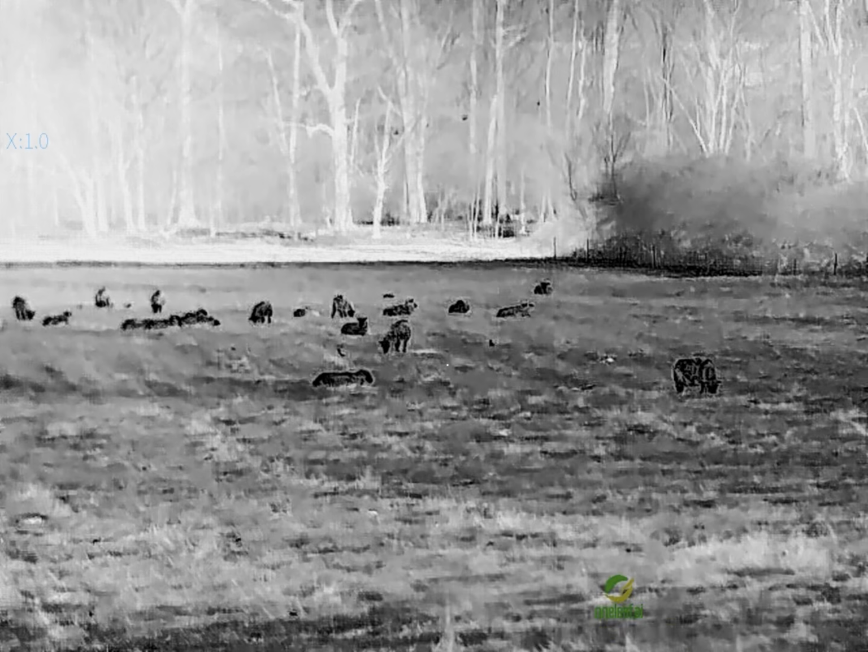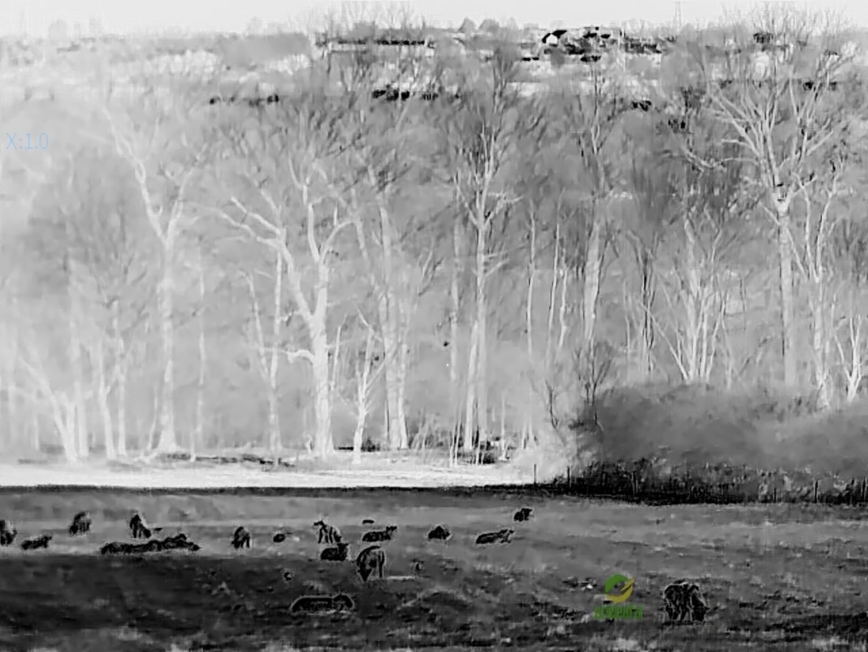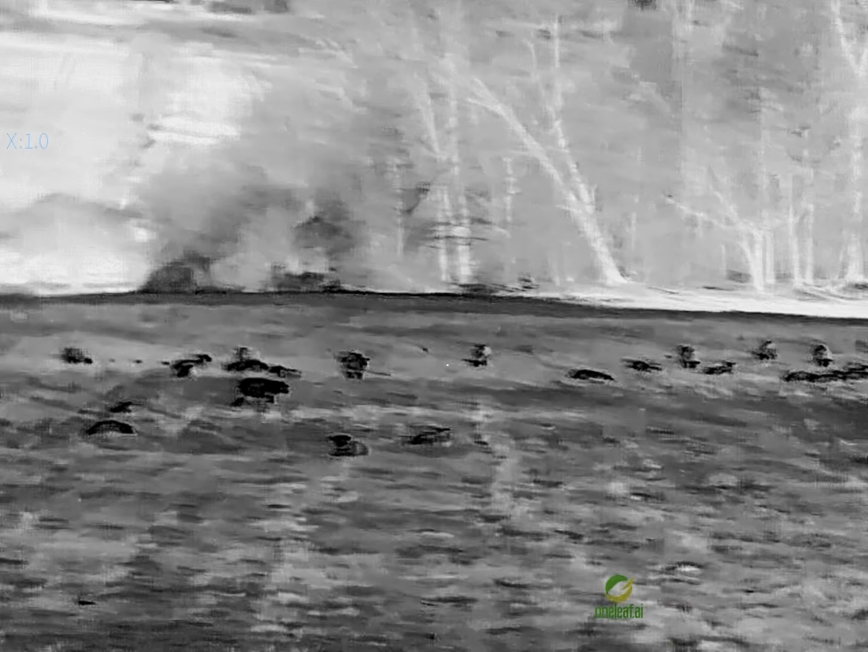Absolutely phenomenal. In fact, in the woods up there, because we've got a small copse up there, as you can see other heat sources in the trees. Genuinely absolutely loving this thermal scope. It's way beyond its price tag.